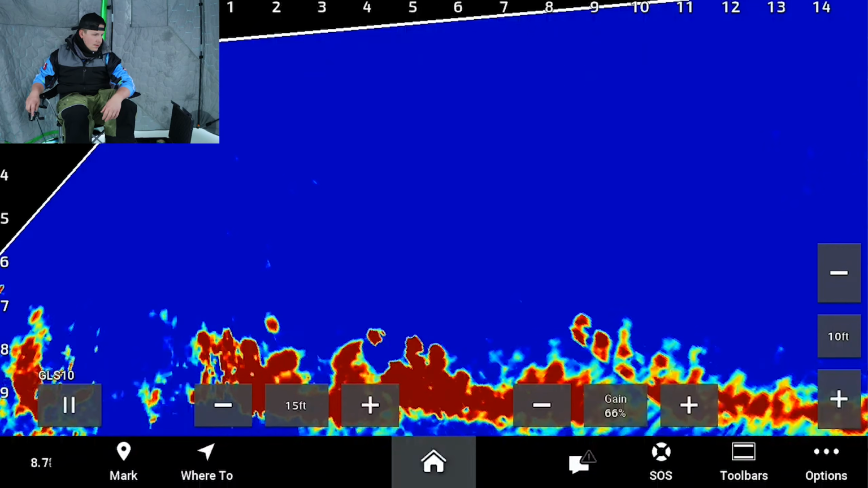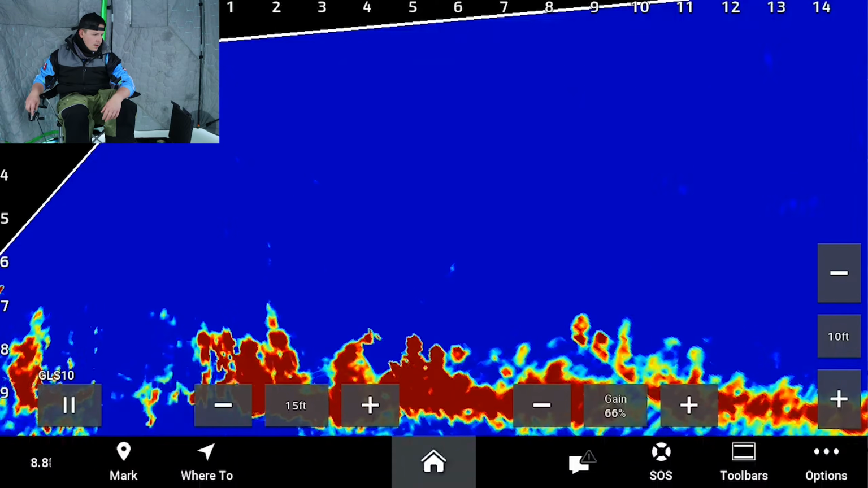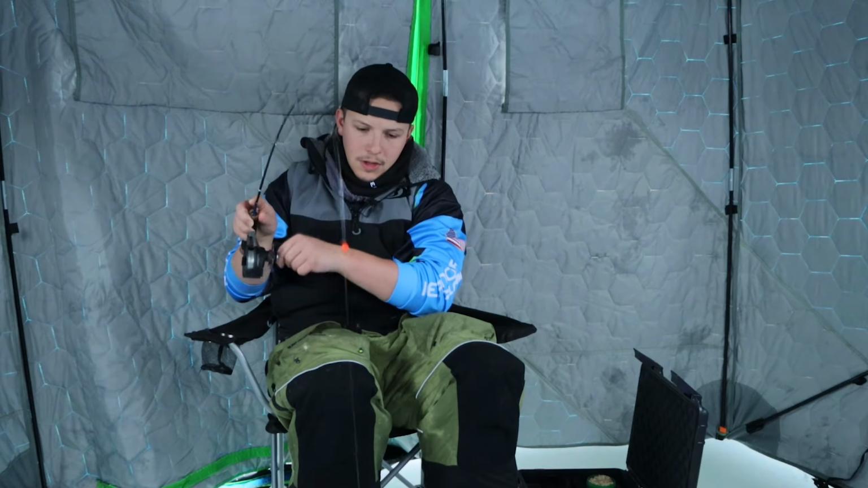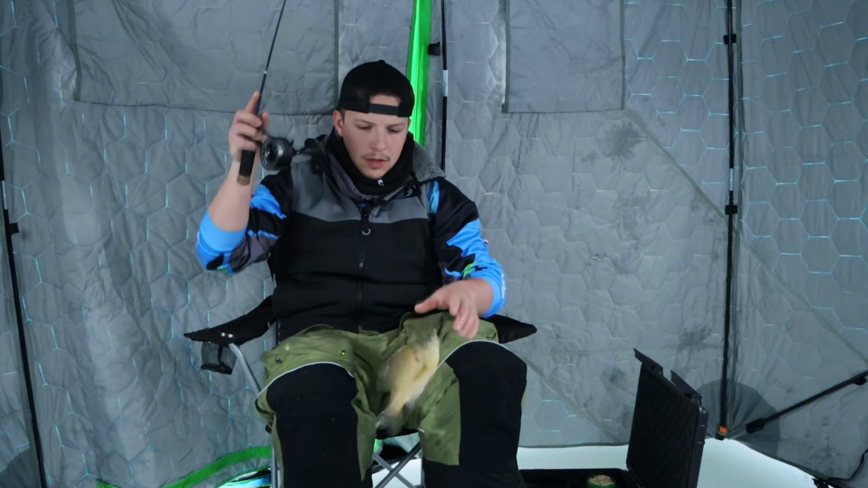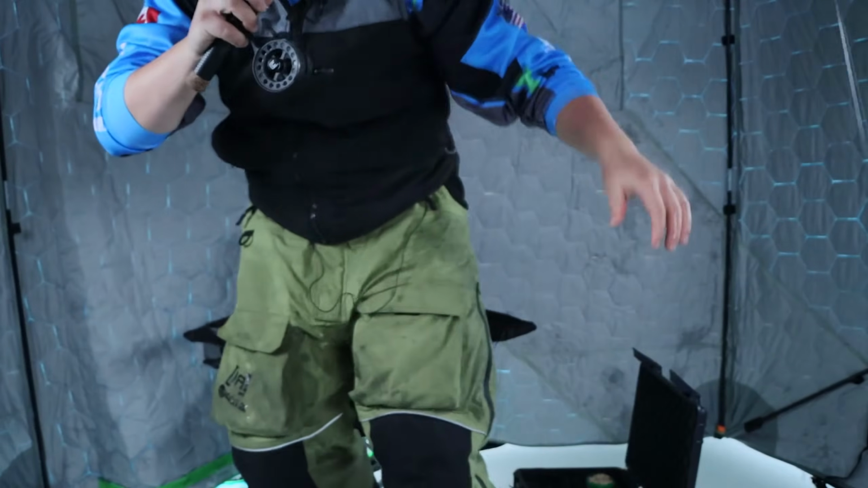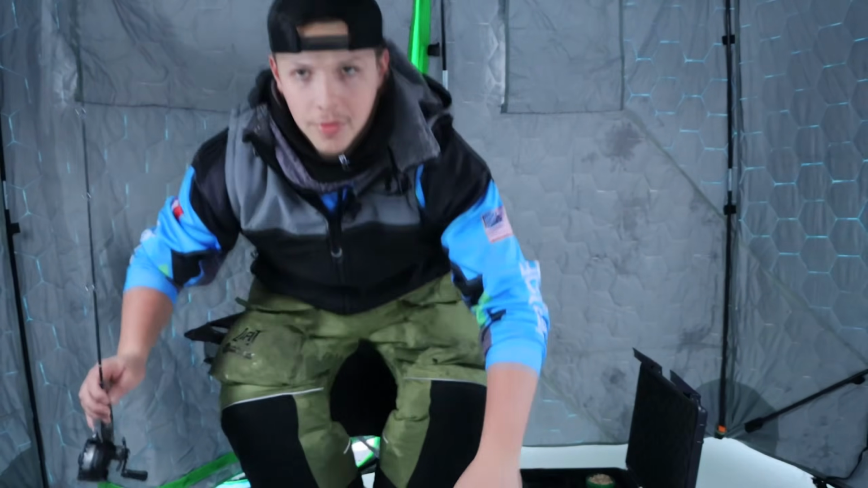Oh, here we go. Got one flying in. Flying in. Here we go. Yep, smoked it. That's a nice one. Yeah, that's a nice one. Beautiful bluegill. Probably a, I don't know, 6.5, 7. Probably a 7-incher. We'll throw that guy on the ice.